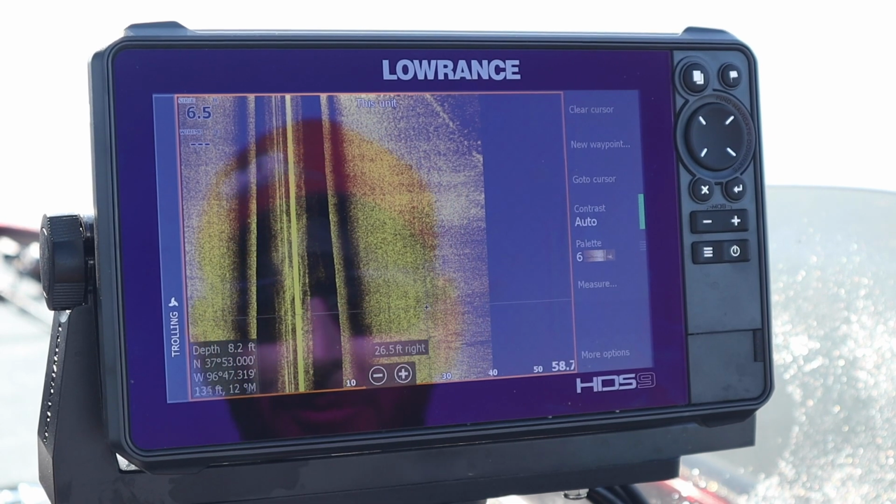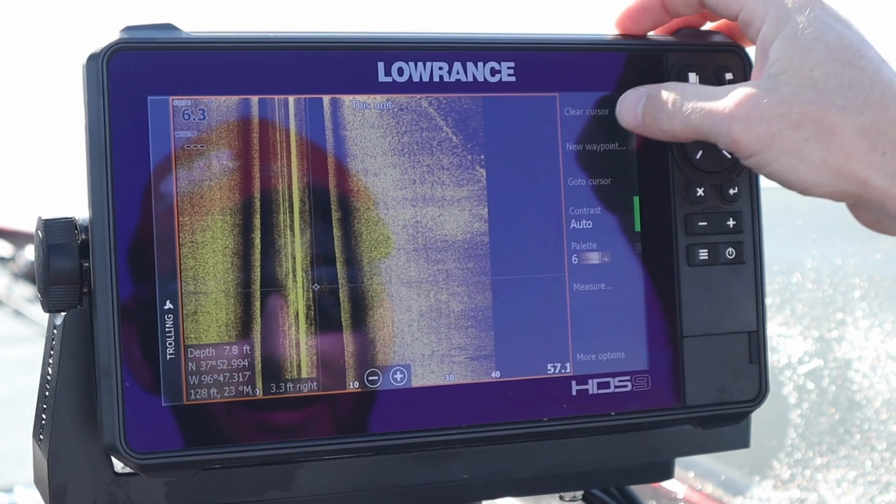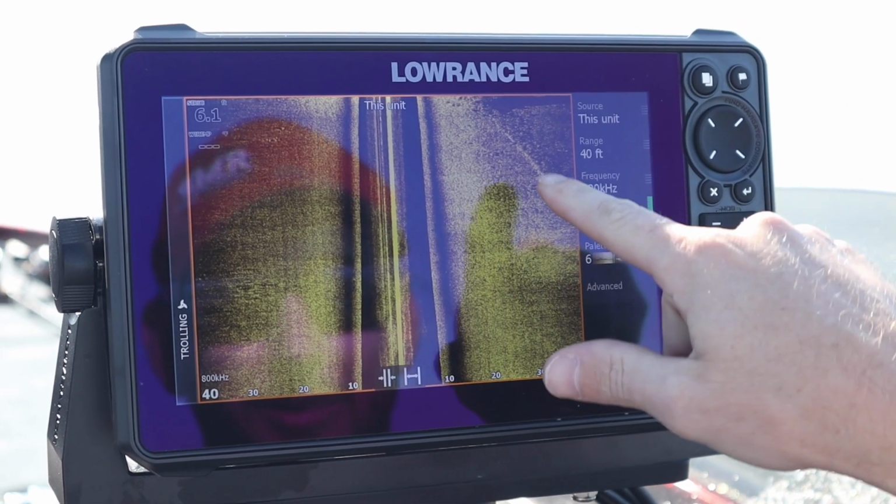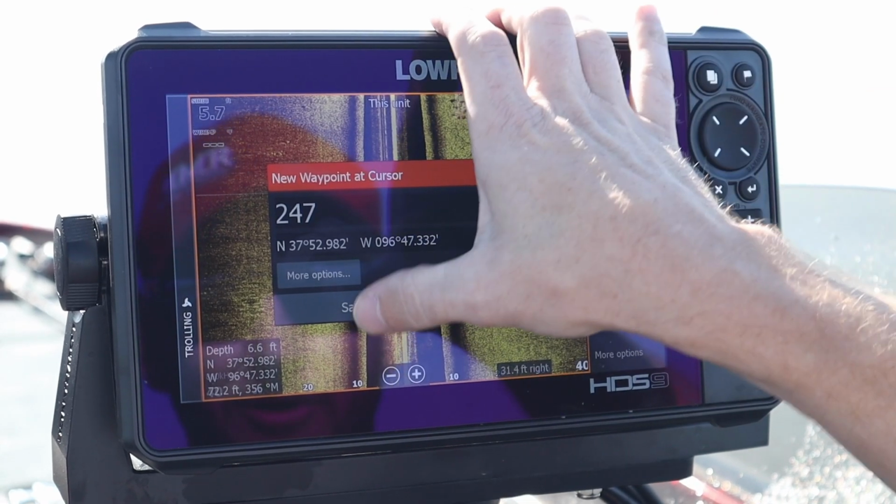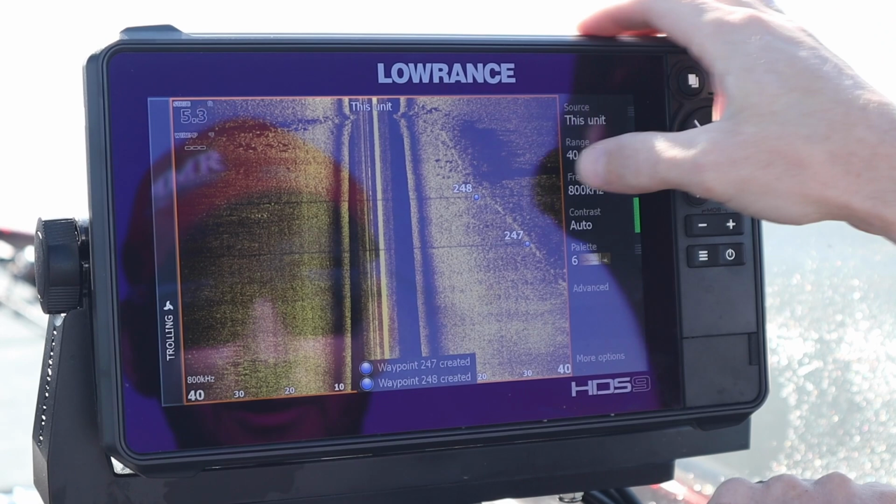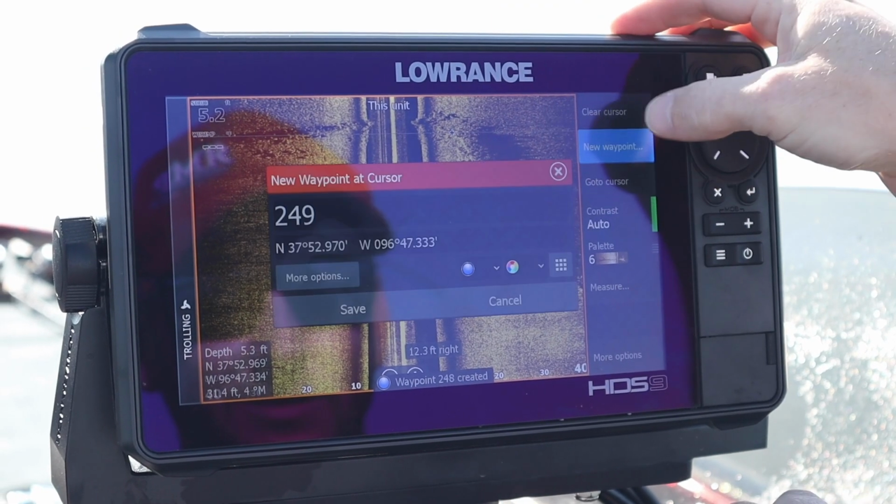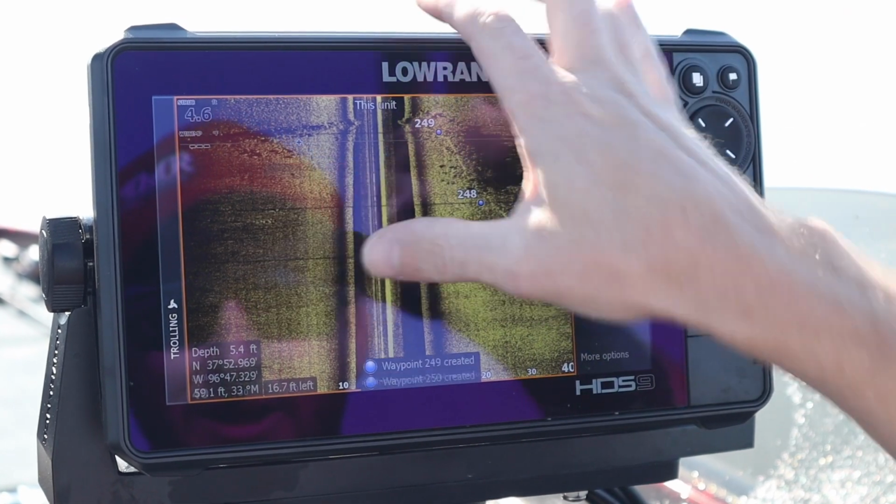All right, we're coming up on a piece of structure here, and what I want to showcase is an old fence row we're coming up on right here. So I'm going to start marking this thing. Hit new waypoint, save. New waypoint, save. Clear our cursor, let it advance. New waypoint, save that. We're going to mark all these right here.